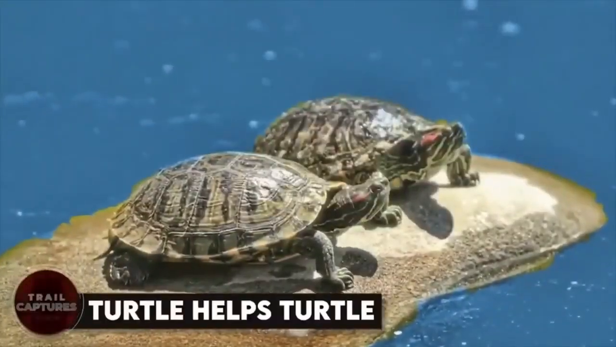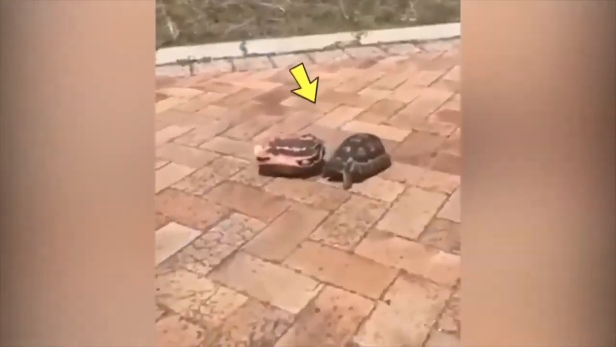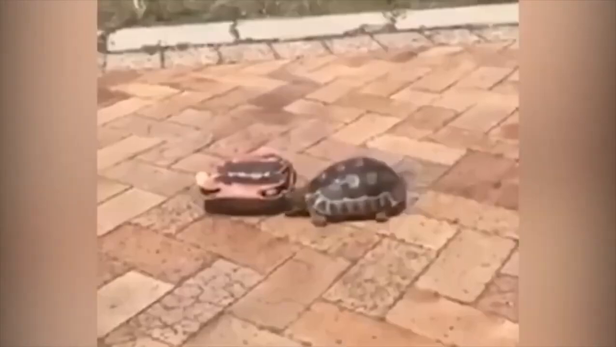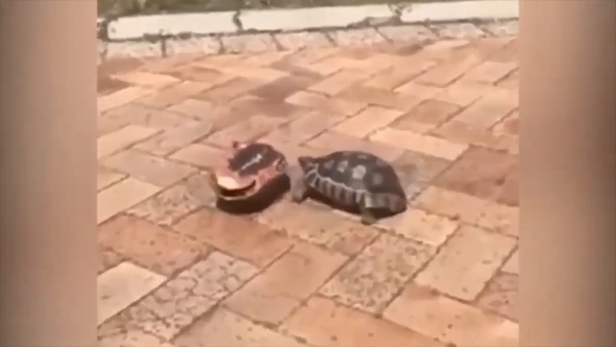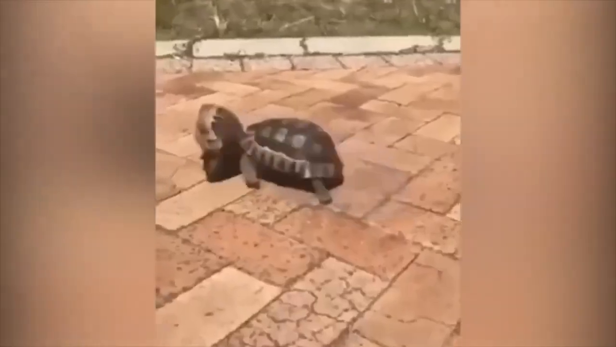Turtle helps turtle. This video shows two turtles hanging out together, when suddenly one of them flips over and can't get back on its feet. But what happens next is truly heartwarming. The other turtle comes to the rescue and uses its head to push and help the struggling one roll back over. This behavior has been seen among turtles a lot of times. When one rolls over the other, one comes running to help.